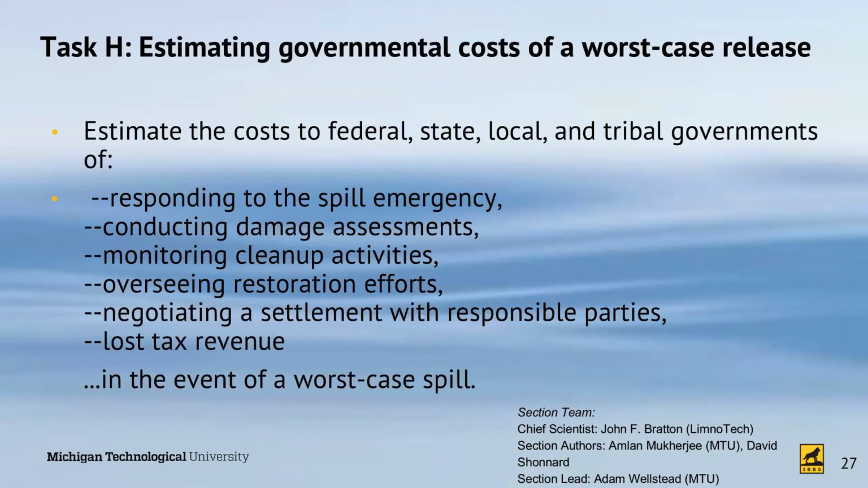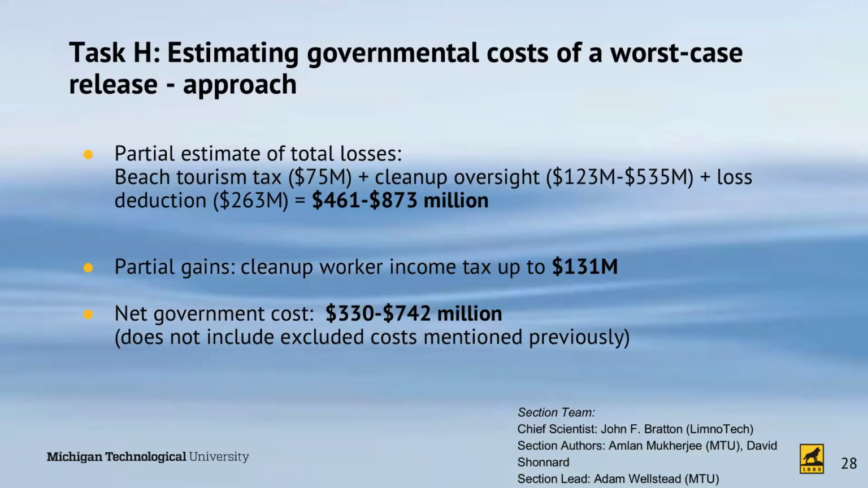In addition to that, there are governmental costs of a worst case release, and they correspond to responding to the spill emergency, conducting damage assessments, monitoring cleanup activities, overseeing restoration efforts, negotiating a settlement with responsible parties, and lost tax revenues. And again, those come out to somewhere between 461 to 873 million. There are partial gains due to income tax paid by the cleanup workers of 131 million, leaving a net government cost of somewhere between $300 and $750 million added to the 1.4 billion before.